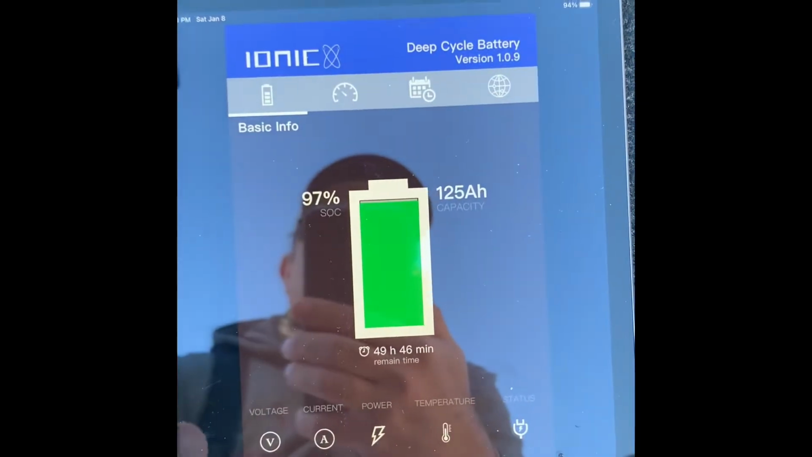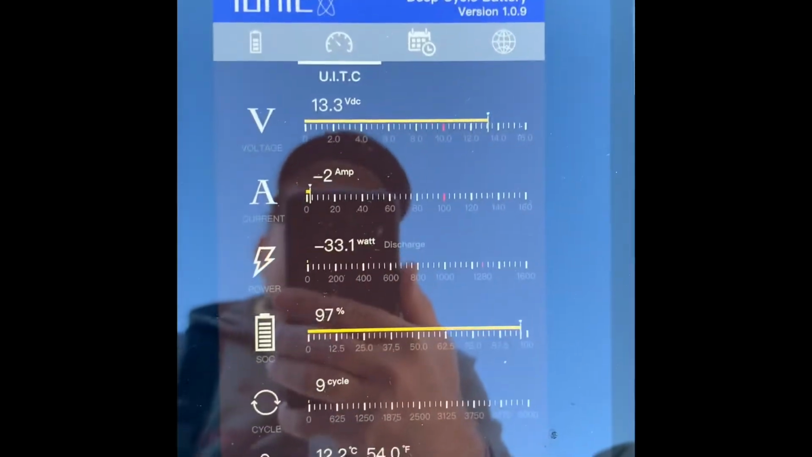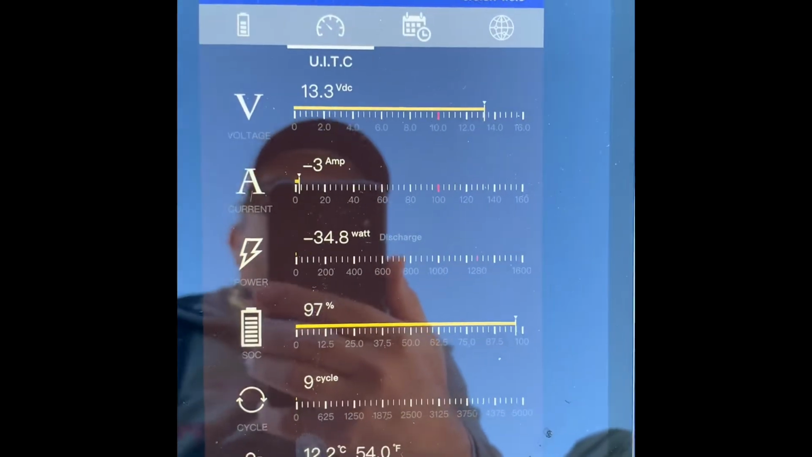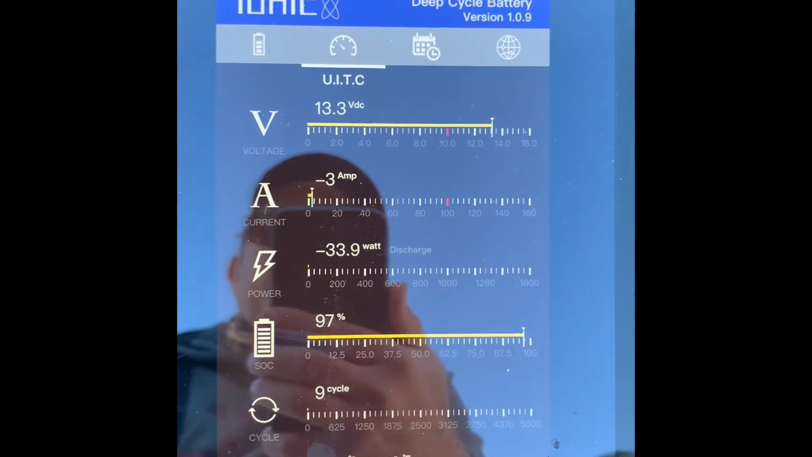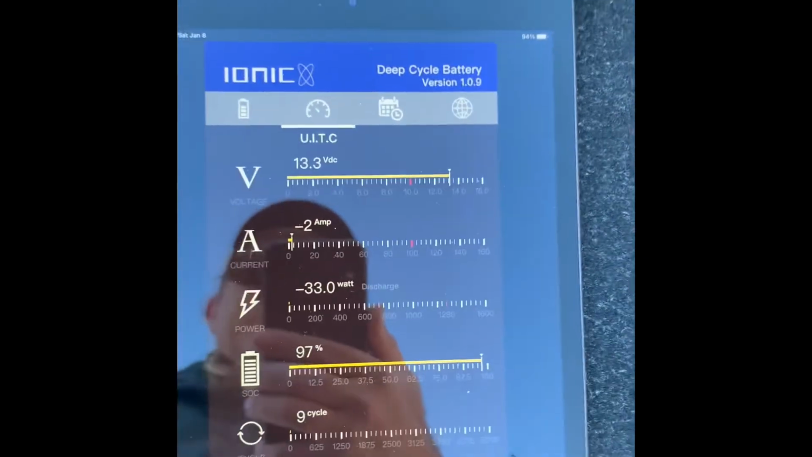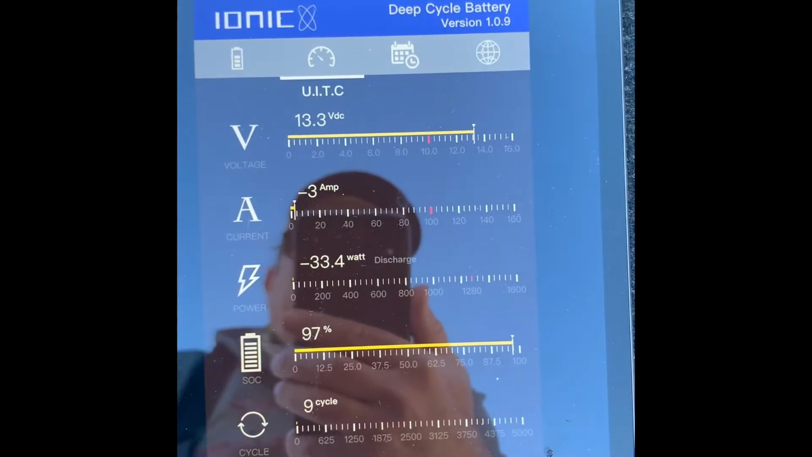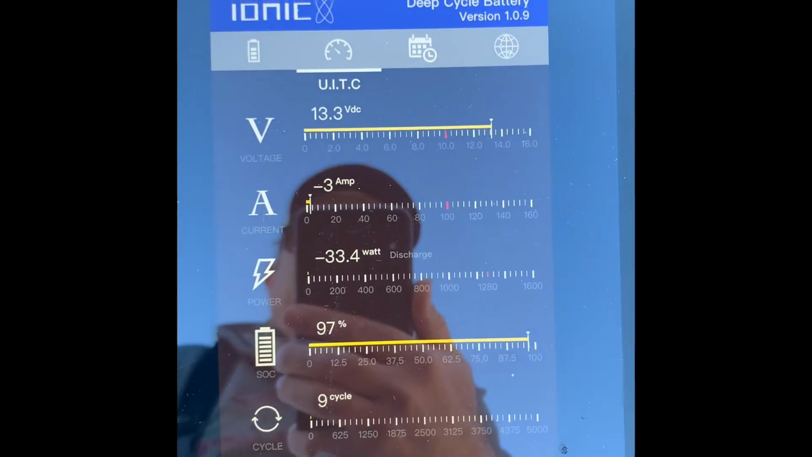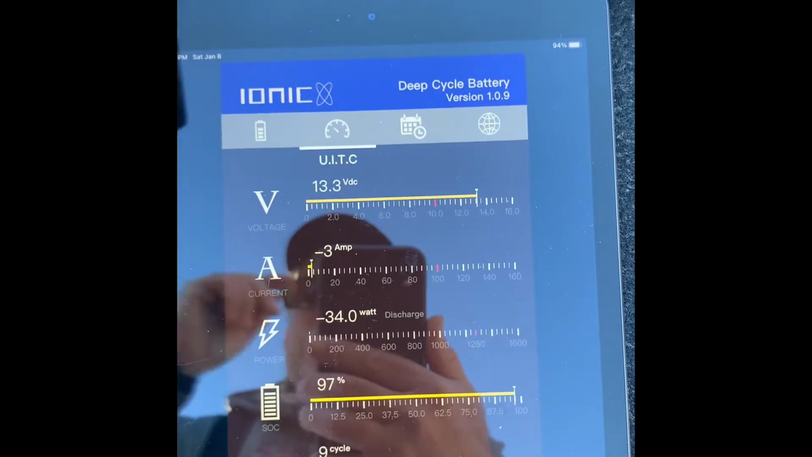Get that connected. And what I always look at here on this page is the amp draw. So right now, I got 2 graphs going, 2 GT54 transducers, one in the front, one in the back. And right now I'm drawing 2 to 3 amps. And you can see the watts is 33.4. And those always kind of fluctuate. Now let me go to Livescope.